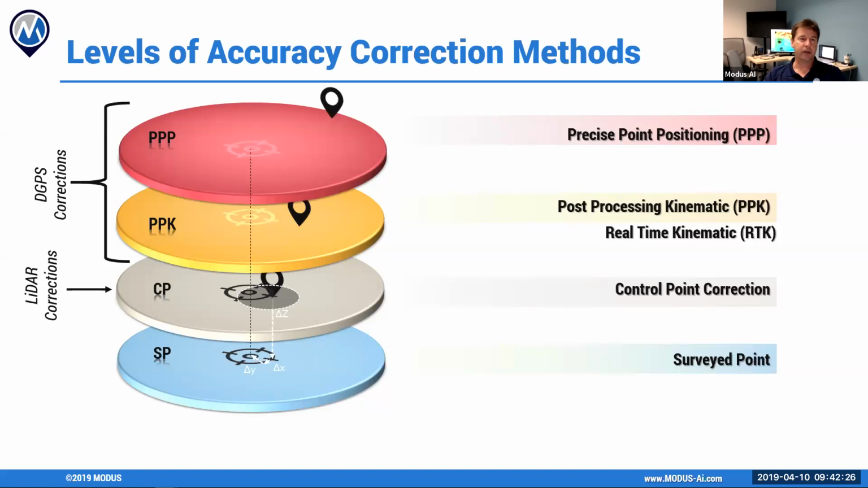With a corrected solution, now you're in the aviation grade. That's what it was originally designed for, where you're doing base station correction from the national grid. So that's taking the satellite, and taking a base station or a ground station to geo-correct and then send all that to the GPS receiver. So that's your autonomous solution.